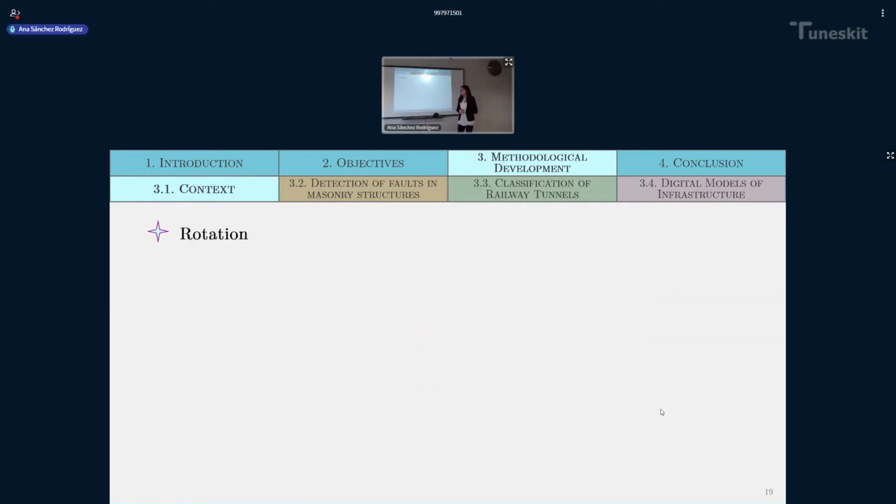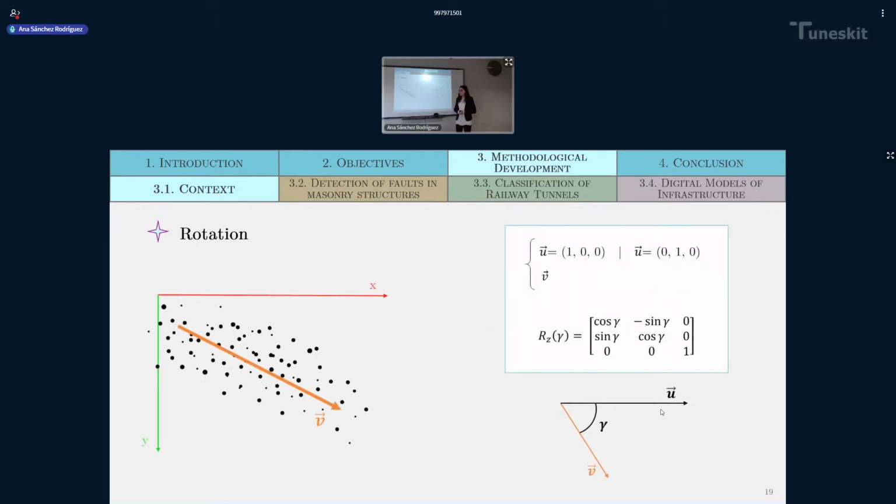Another simple method developed is the rotation of a point cloud. As you can see here in the slide, we can see a point cloud looking at it from the top part. Each point cloud has a main direction, a principal direction. This direction can be computed by applying, again, principal component analysis, or by using the main direction of the trajectory of the laser scanning system.